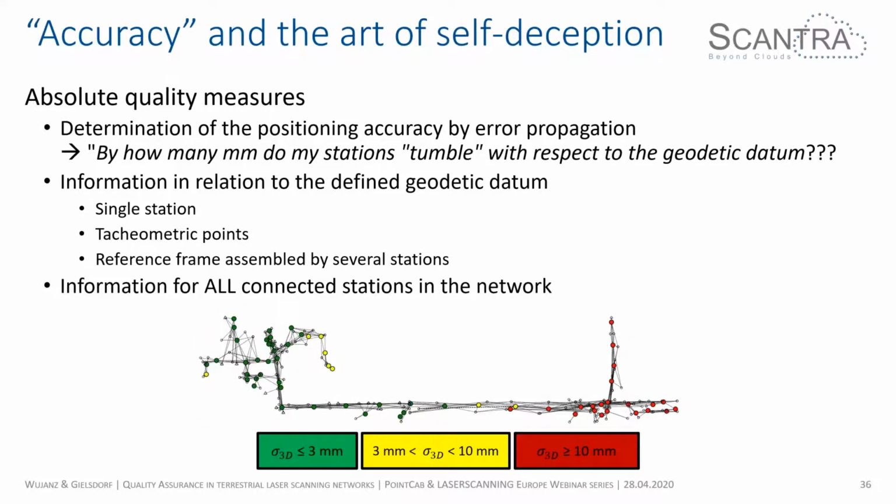So now this is the outcome of error propagation. So you can see the three different colors. Green means that the absolute error is below 3 millimeters. Just imagine if you set up your station and the center of the local laser scanner's coordinate system is shaking by less than 3 millimeters. If it's yellow, it's between 3 and 10 millimeters, and if it's red, it's larger than 10 millimeters. And what you can clearly see, the further I get away from my ground control points, which are located on the left-hand side, the larger is the accumulated error.